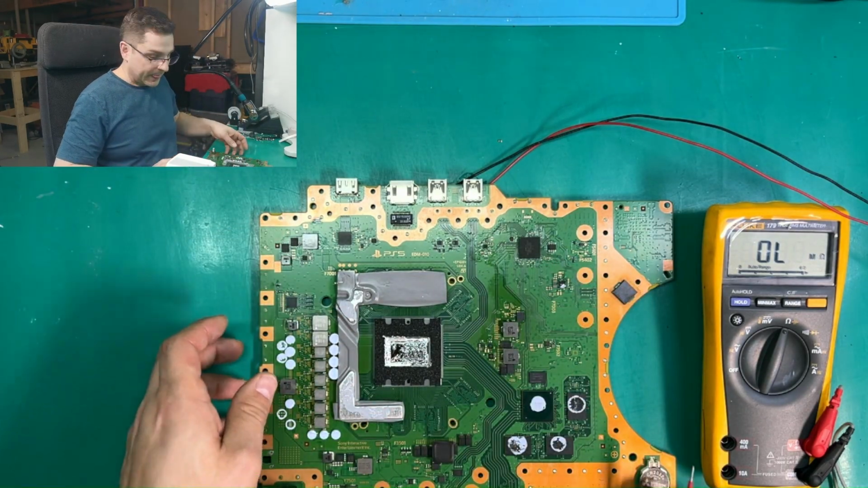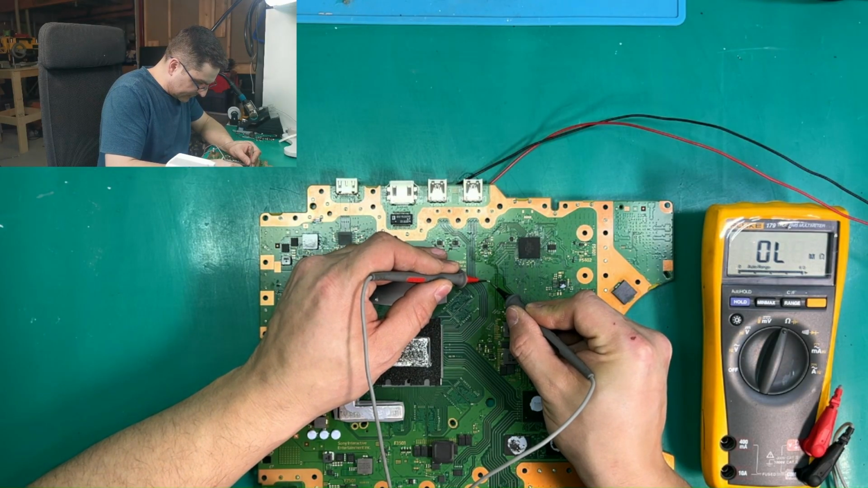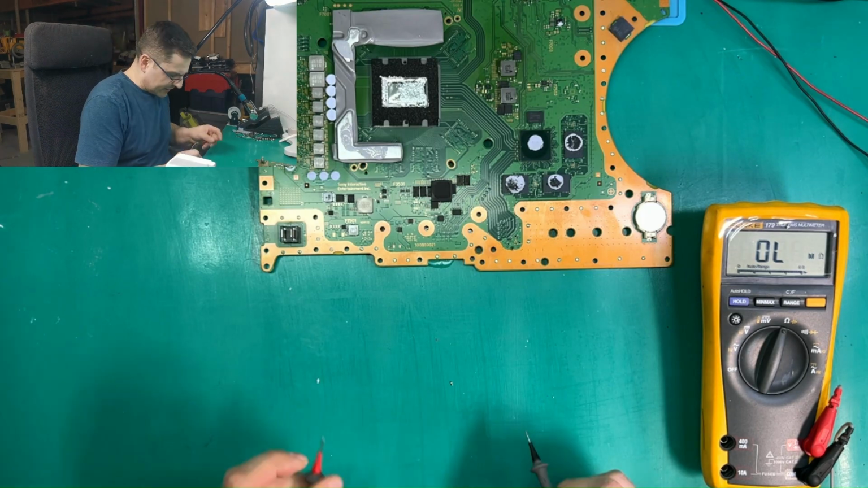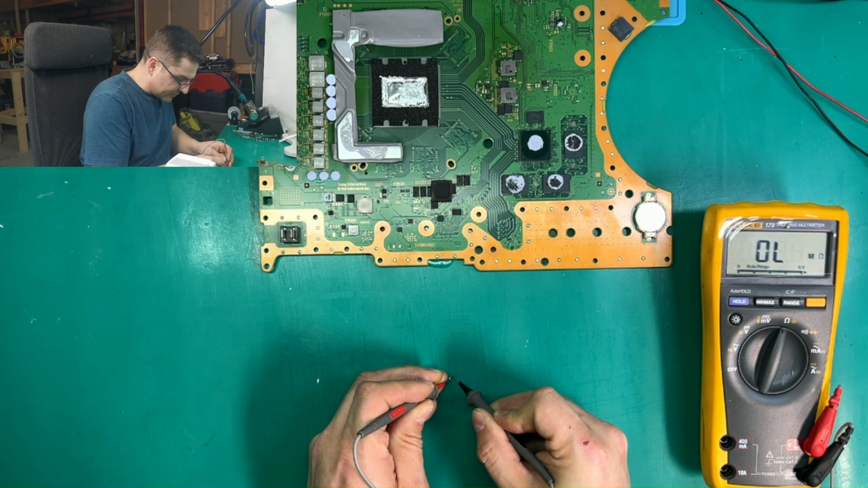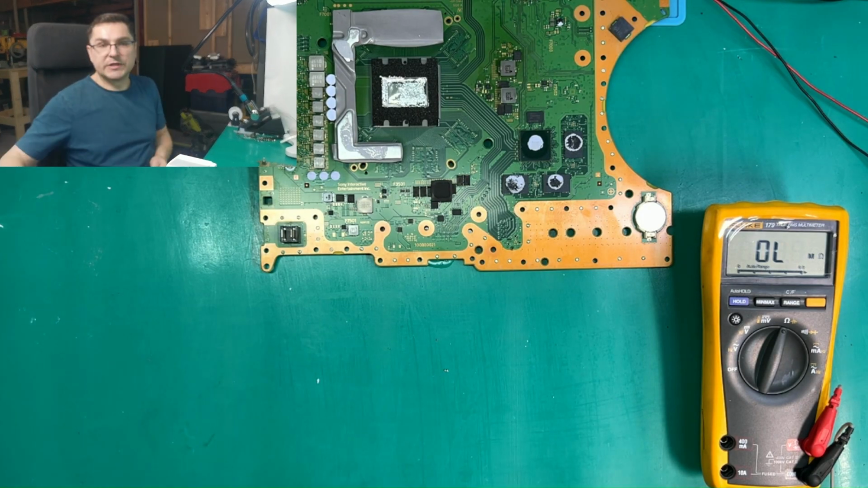So let's also measure our capacitor. I have put it here, and let's find out if it's shorted. Not that easy to measure it. Oh, okay, it's gone. Let's try it again. I found it. It's not that easy to measure it whenever it's not soldered, but you can see it's 0.4 ohms resistance, so it's completely dead.